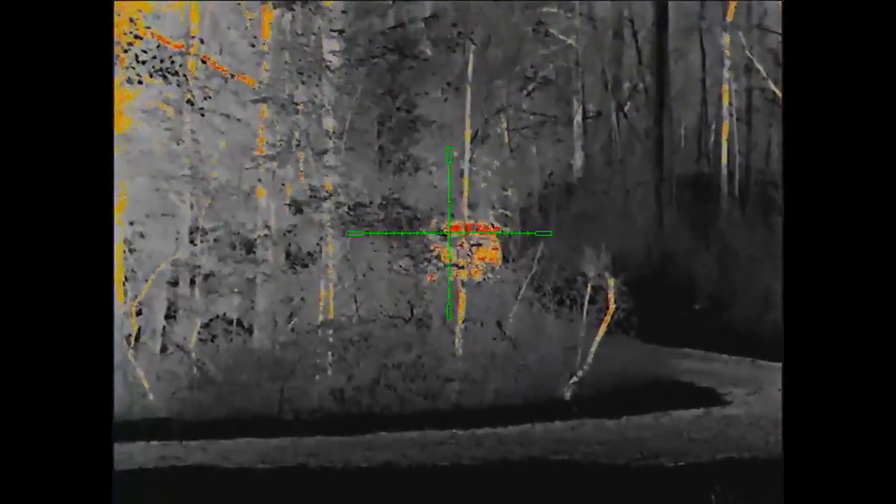There's a number of different reticle choices. You have different colors, and then you have different style reticles. I mean, there is a big selection, 8 different reticles, and then each of these can be changed to different colors. And there's 3 that have bullet drop compensators, and some of them are just a dot. So it just gives you a lot of possibilities to choose whatever really works best for you in whatever situation you're in.